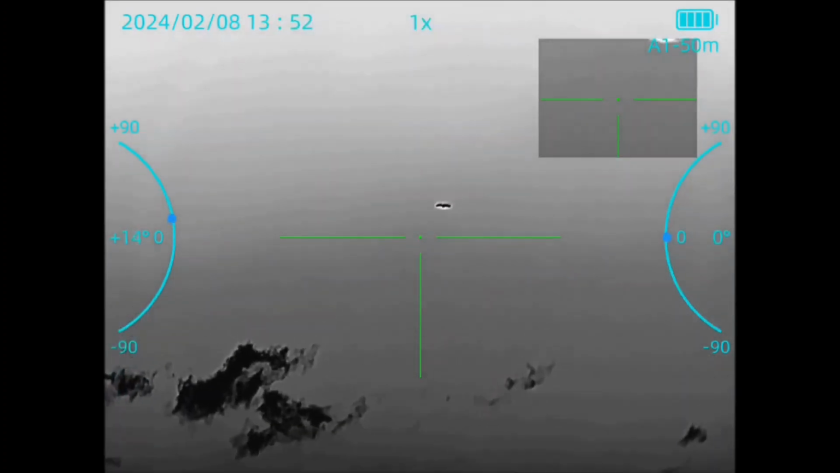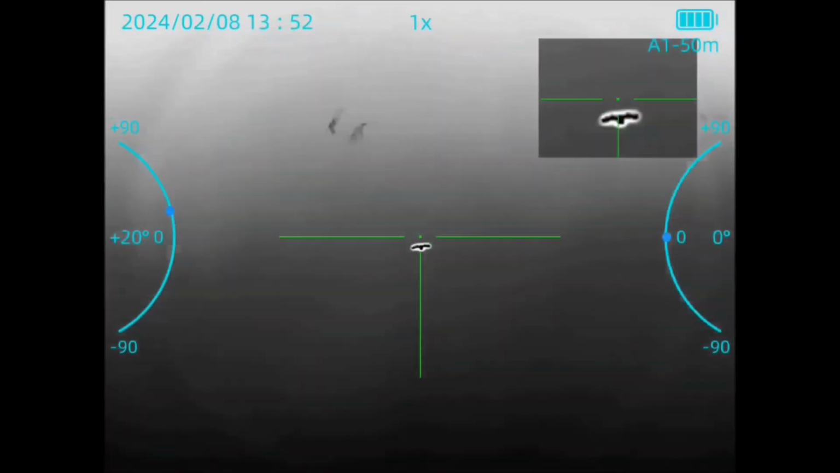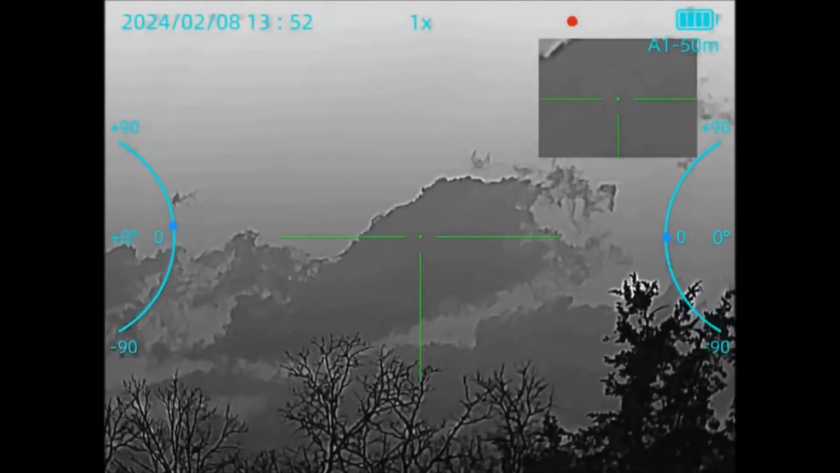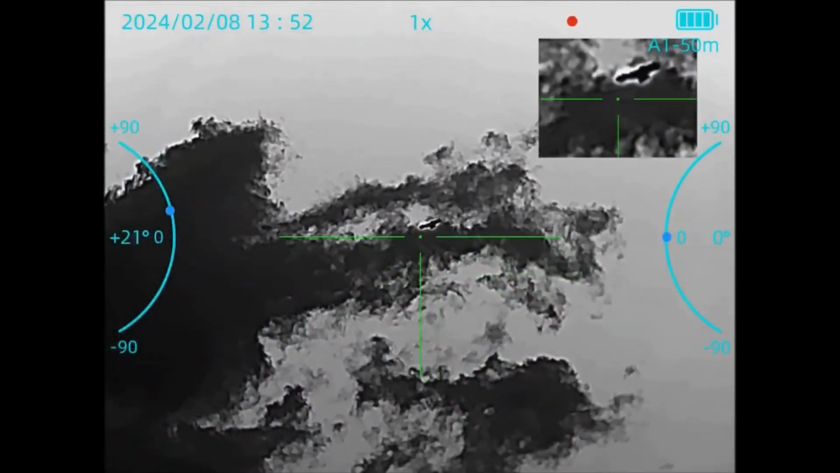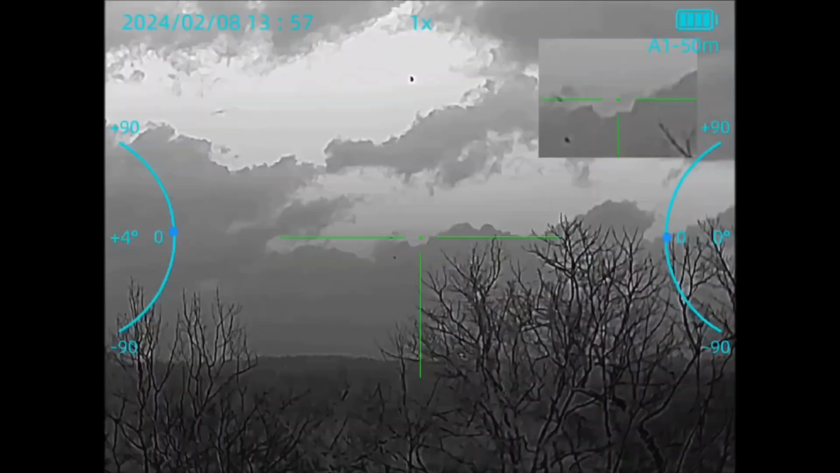And here's a bird. These birds fly over the wooded area of my property. We call them chicken hawks, but these are some pretty big birds. They're some kind of buzzard. There's a whole group of them out there, but I caught this one fairly close to the house, just to show you again how the thermal sees a bird versus an airplane.